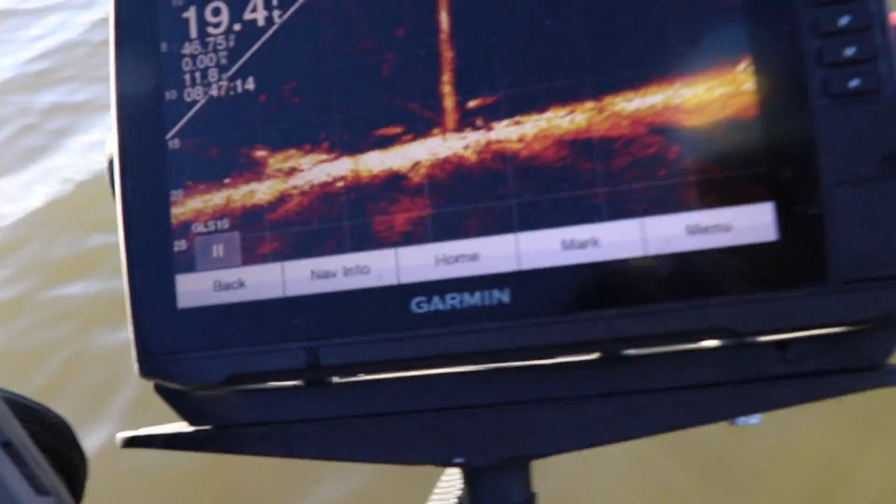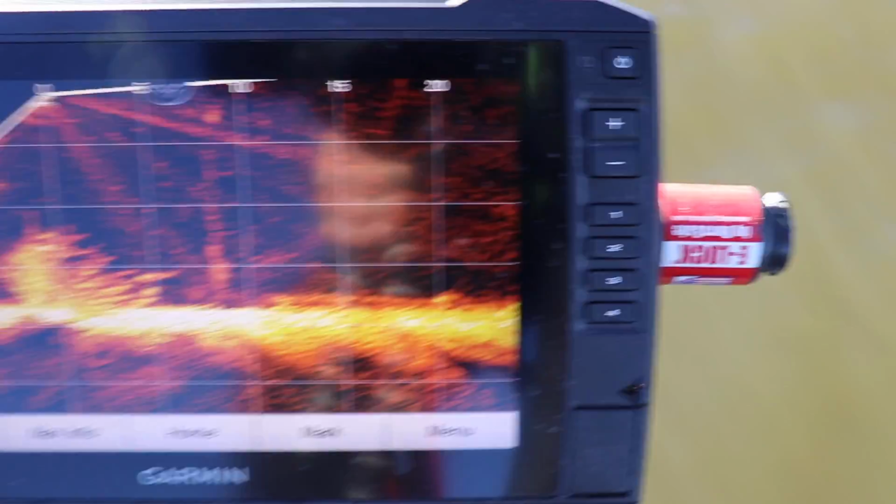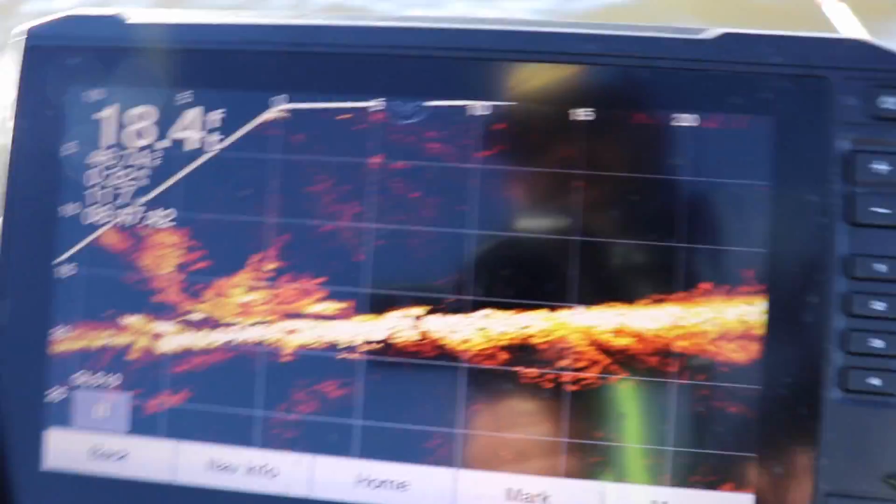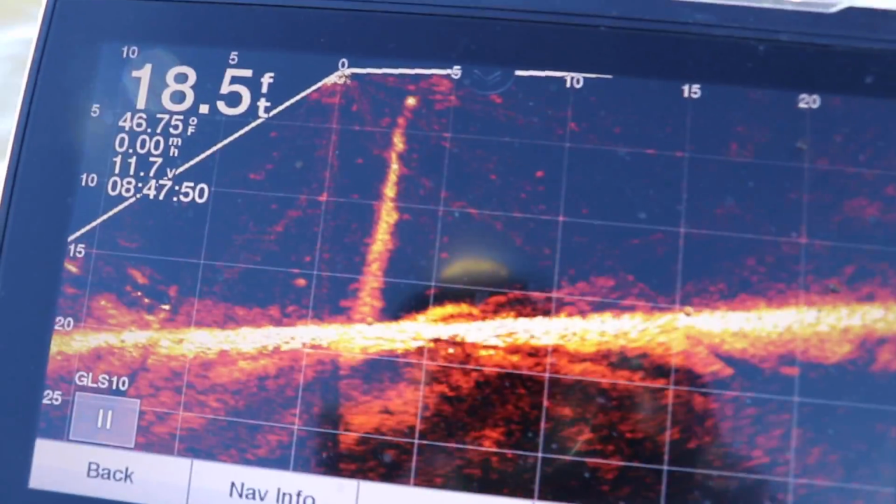Look at that piece of standing timber right there. Look at that crappie right next to it. That right there is a crappie. See that right there? Let's go up here and see if we can't, I only got one hand, so I'd love to try to catch that fish for you guys. Oh, where'd it go? One thing I found is that you gotta have the transducer in the right spot, because of the LiveScope transducer. Look at that piece of timber.